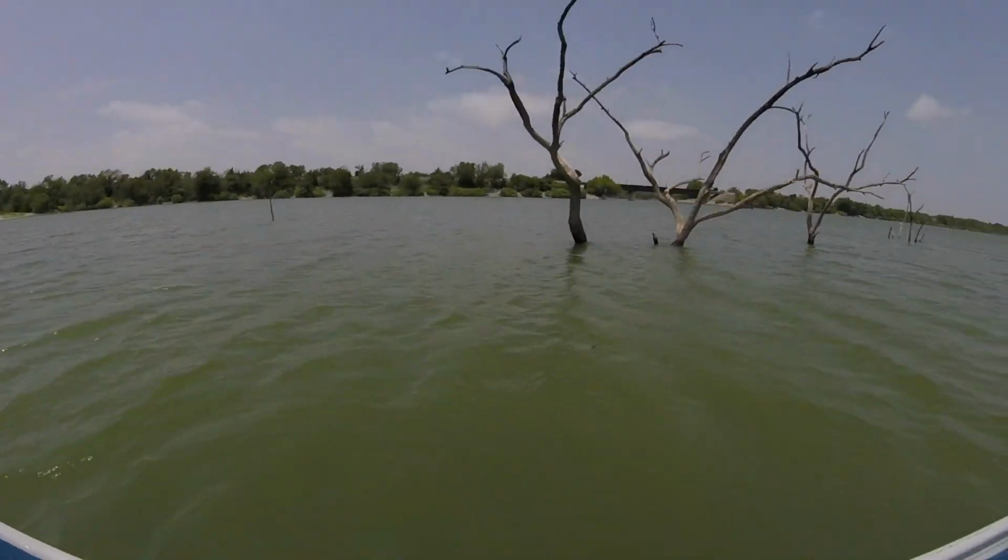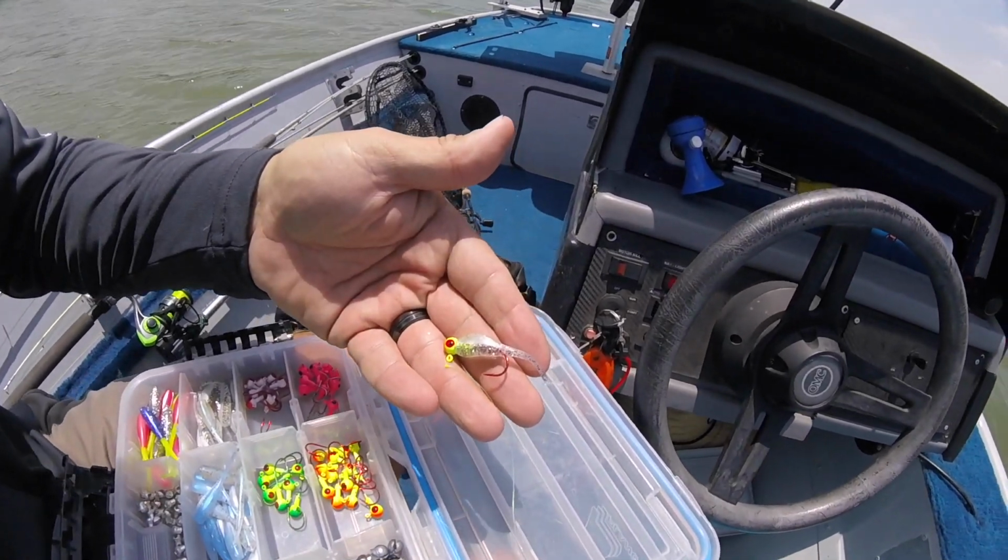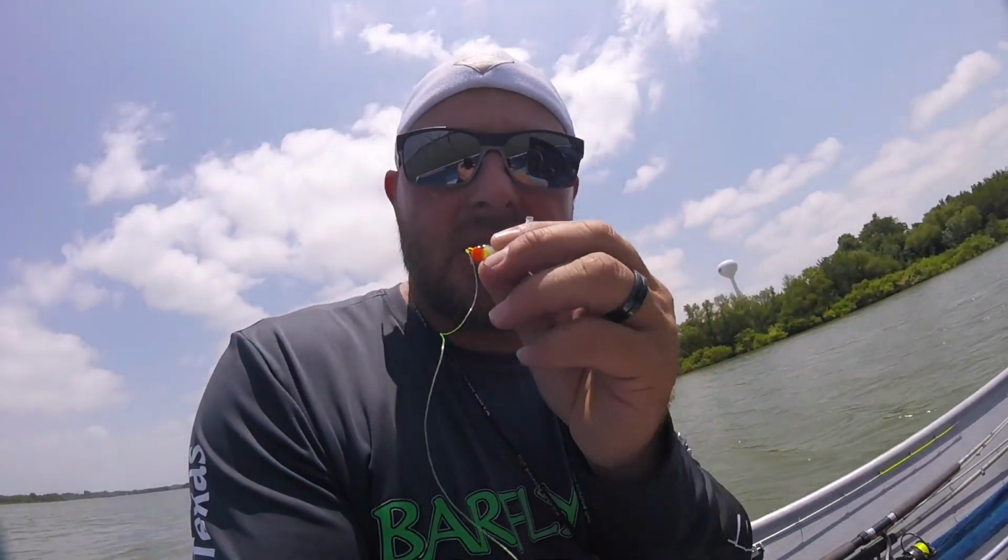You guys can't see it, but on those trees right there, they're covered in fry. Little baby minnows. So these fish are feeding on those guys, not shad. So this right here is going to mimic what they're feeding on currently. That's why I'm going to this piece.